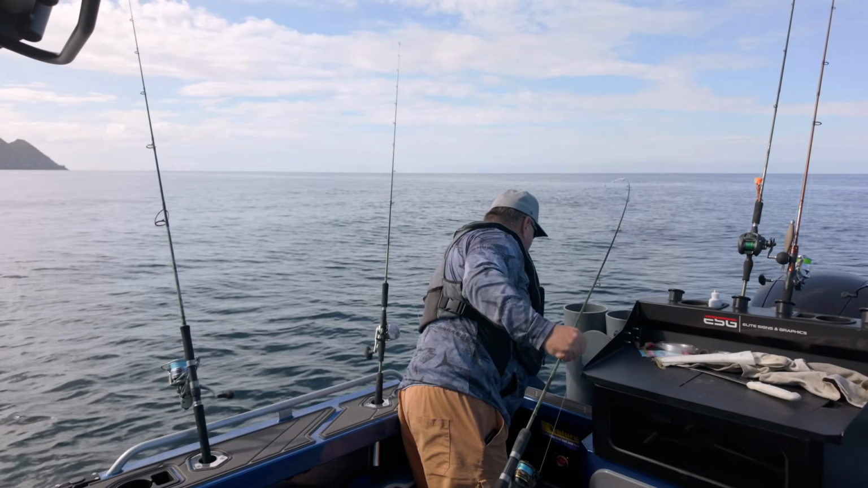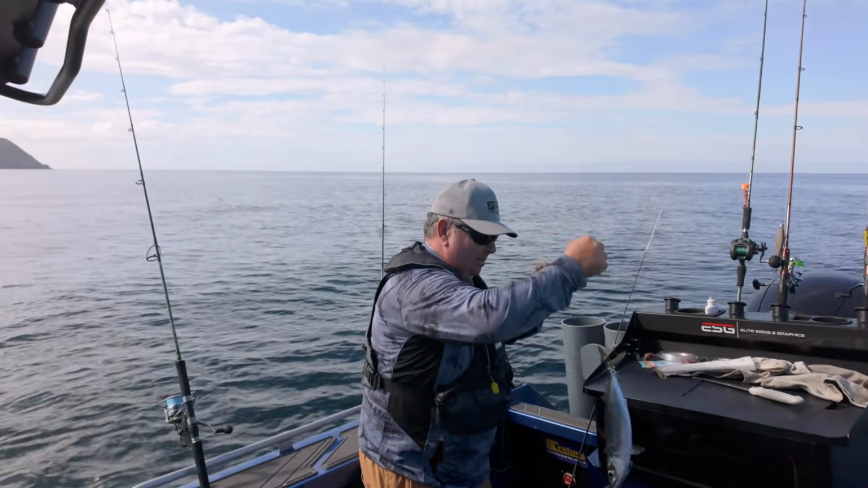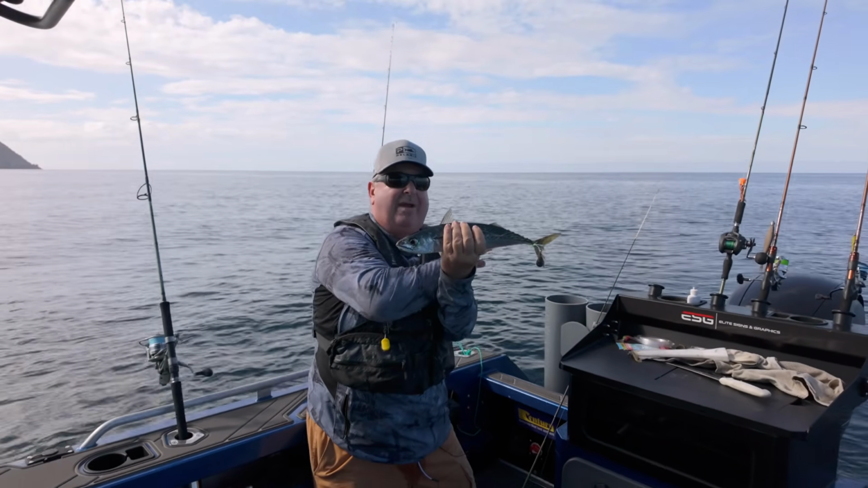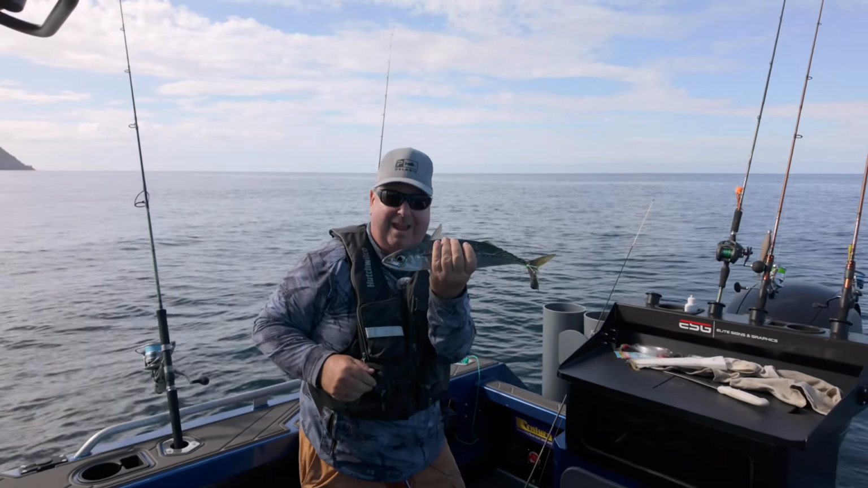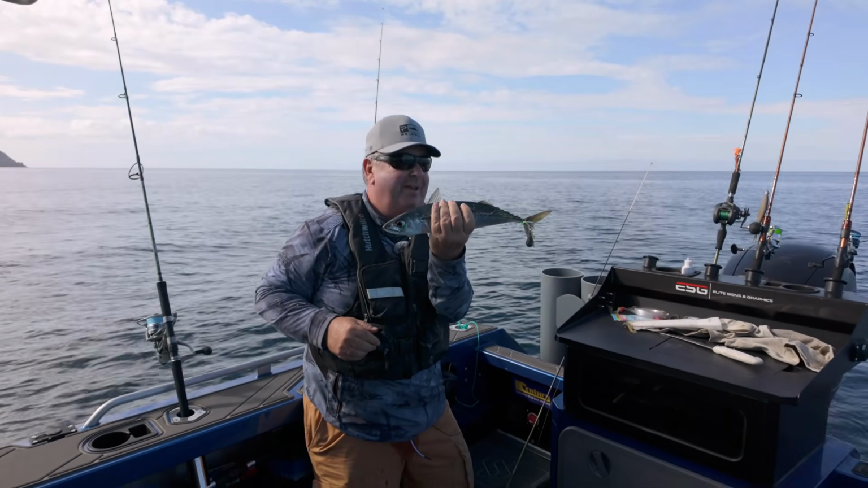Oh, that's a premium bait fish. That's a big, slimy mackerel. And absolutely everything likes eating those. Big snapper, kingfish, marlin, tuna, everything eats them.